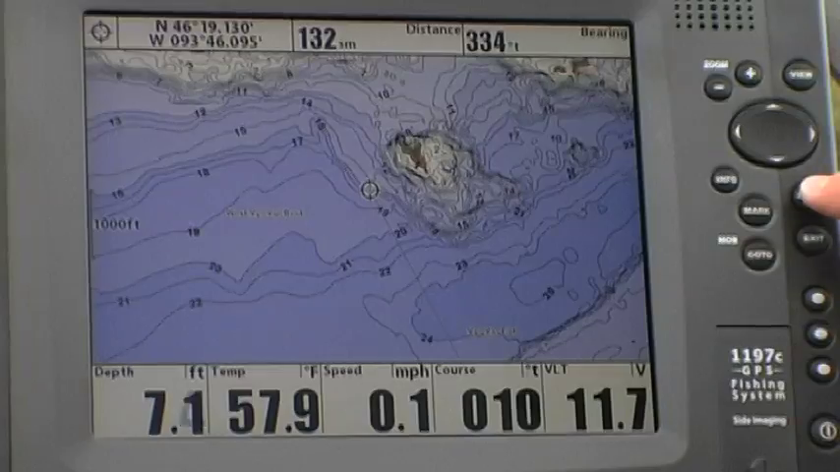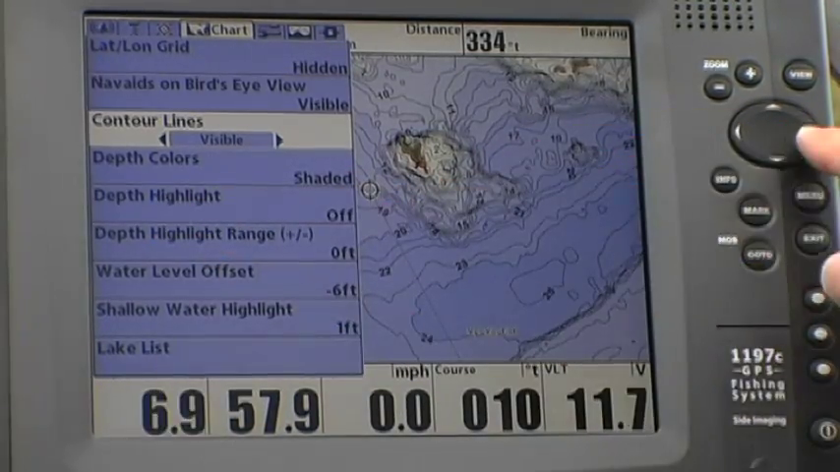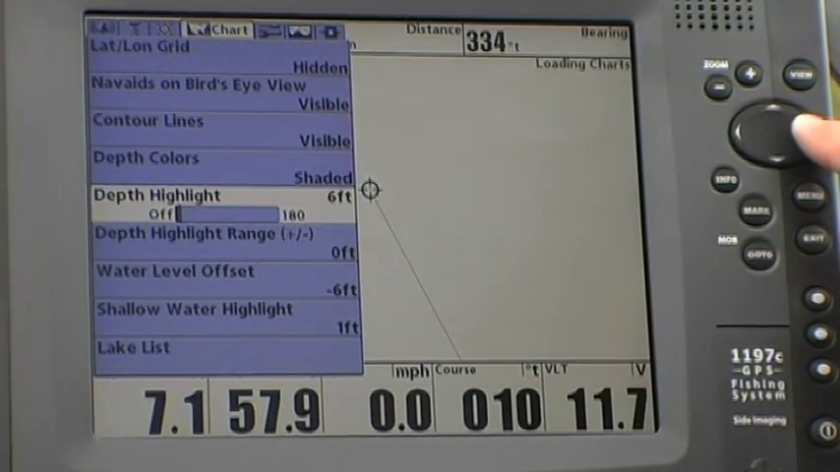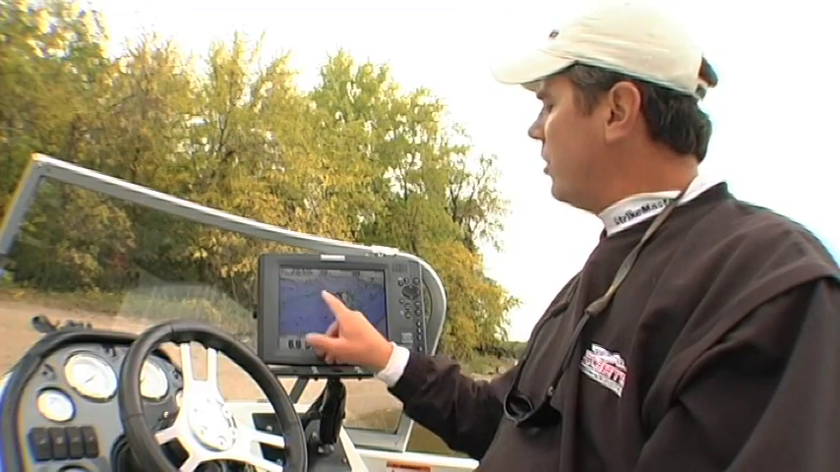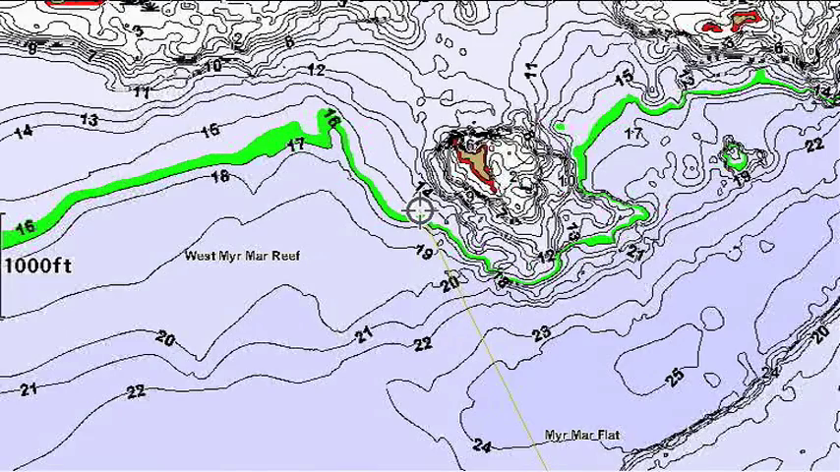So to start, go menu, scroll down to depth highlight, and turn that on at 16 feet. We're catching those fish at 15 to 17 feet, so I'll choose the middle depth at 16, and we're going to display that. And you can see that anywhere on the map where Lakemaster is showing 16 feet of water, we have that depth highlighted.